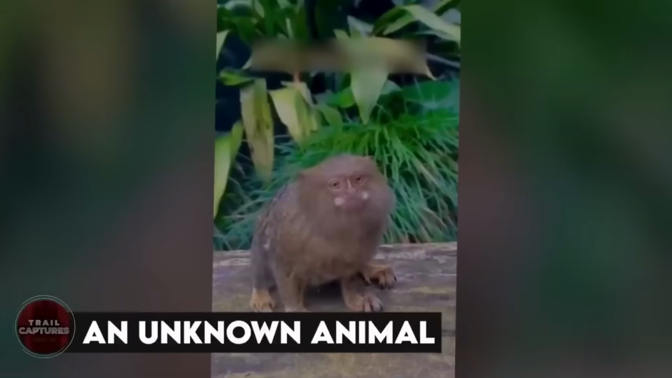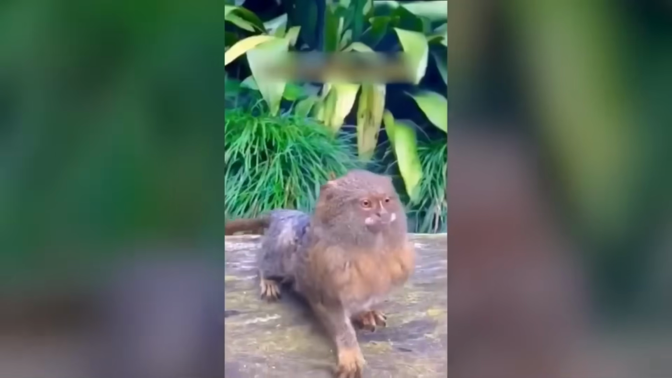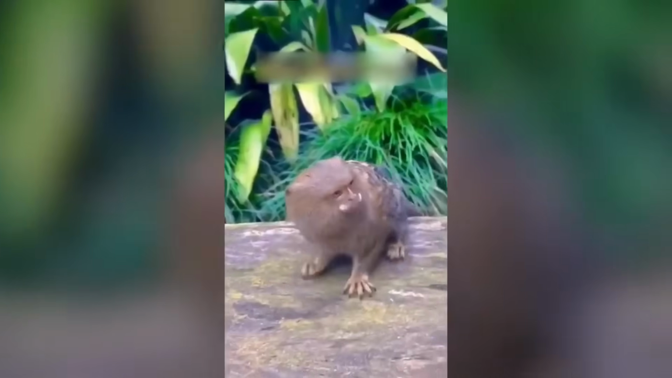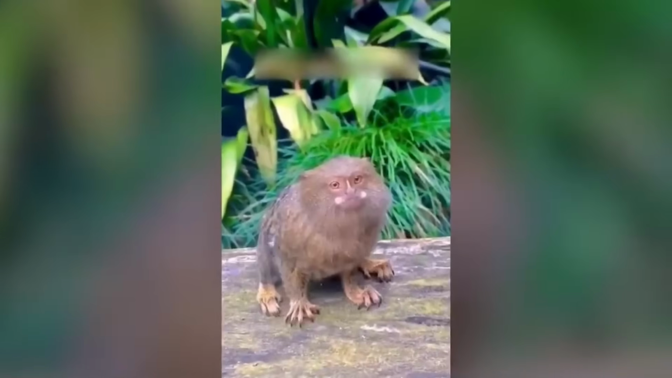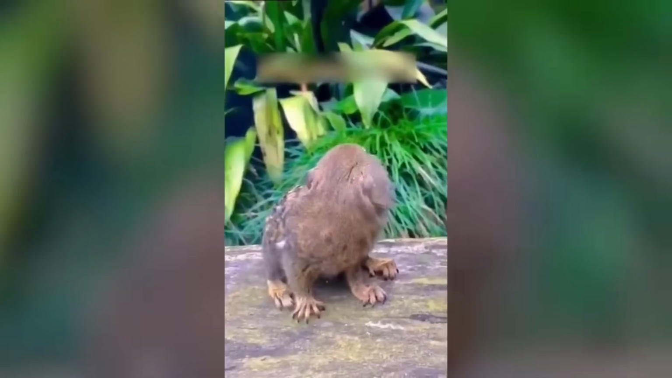An unknown animal. It's small like a squirrel, but its face is more like a monkey, you know? A farmer caught it on camera while wandering around the woods, but we're clueless about what it actually is. If any of you have any bright ideas, let us in on the secret, okay? An alien.